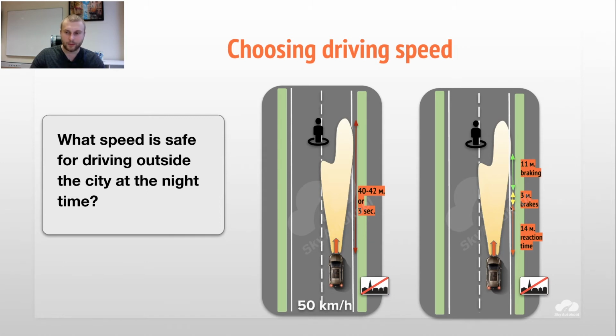Only here we start to brake, and we need to apply the brakes as well. Of course, brakes will not start to apply immediately. It also takes time to make them work, usually just milliseconds.